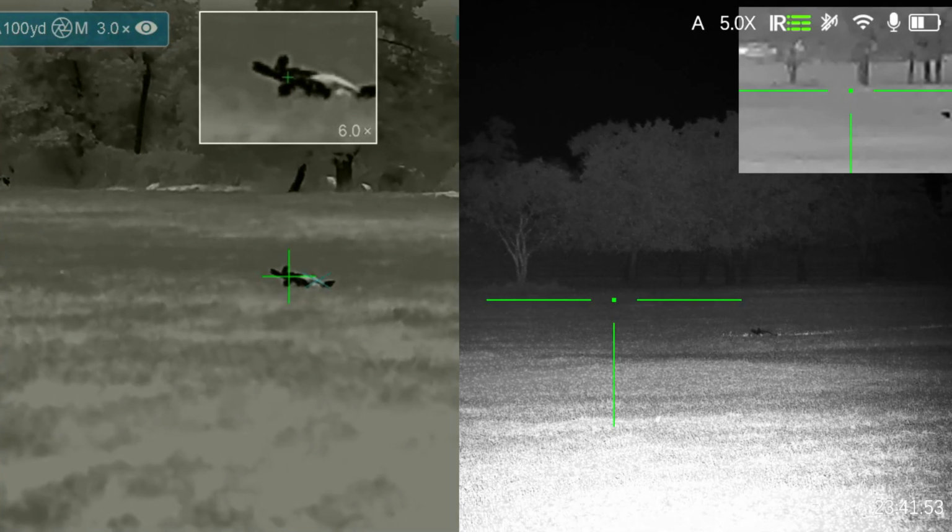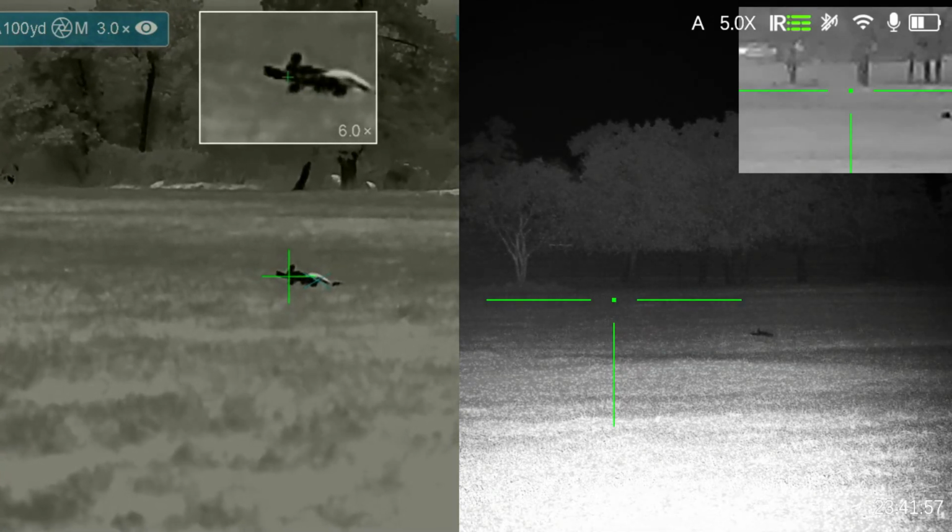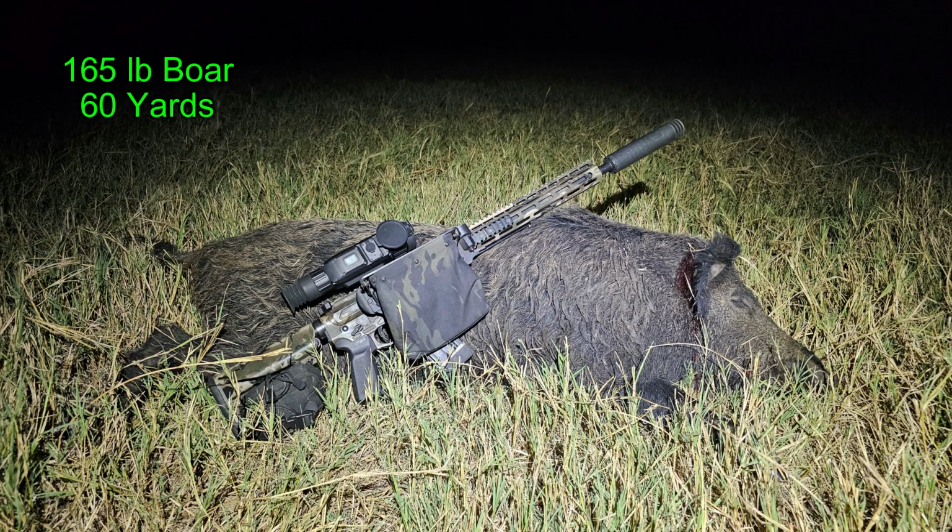I stayed on him to make sure he didn't get back up. He's going to be the last hog of the week. Coming in at 165 pounds.